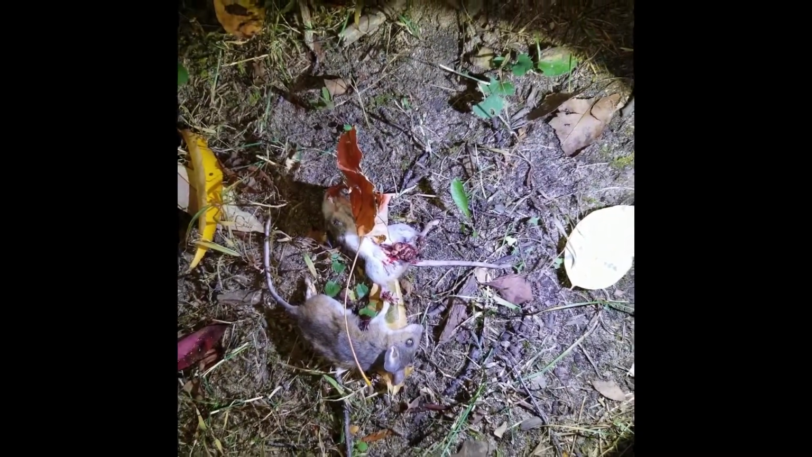And there's the second one. 2 for the night, 2 pretty quick. Alrighty, we're gonna leave them for the owls.